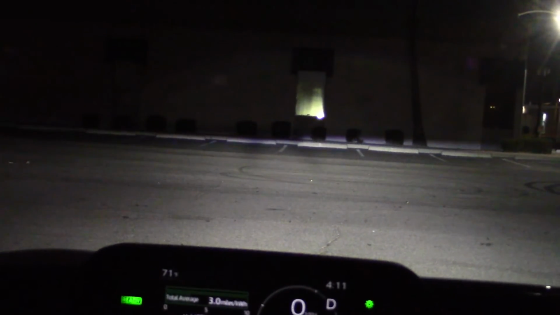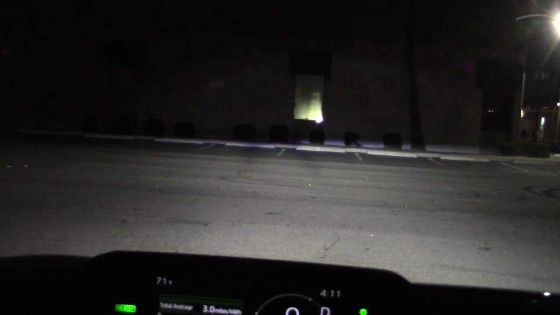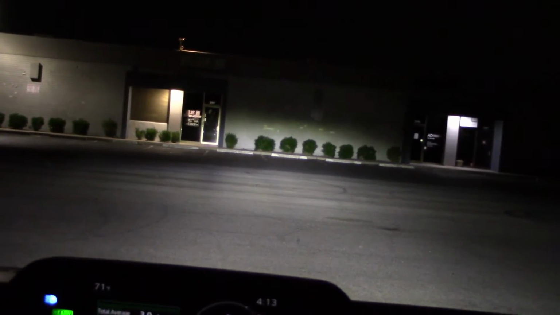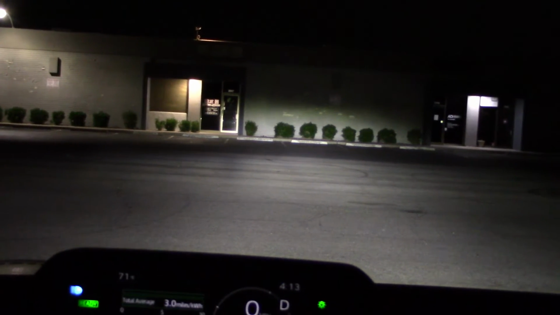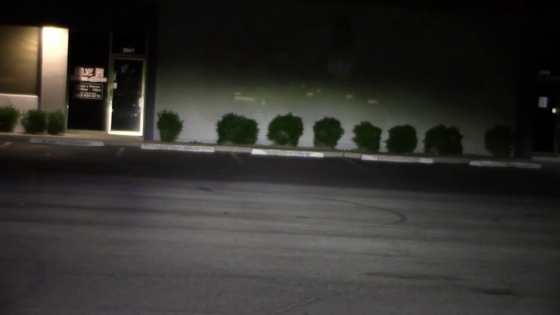This is gonna be interesting on the freeway. I do not know if these are adjusted to factory specs. I'll talk about that a little bit later in the video. Let's back up a little bit, around 50 yards. High beam. Low beam. Holy cow. Okay, looks like we're not on a level surface.